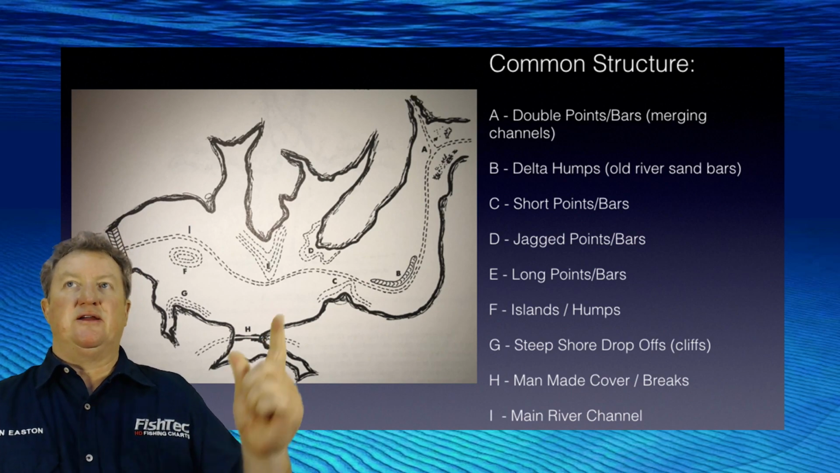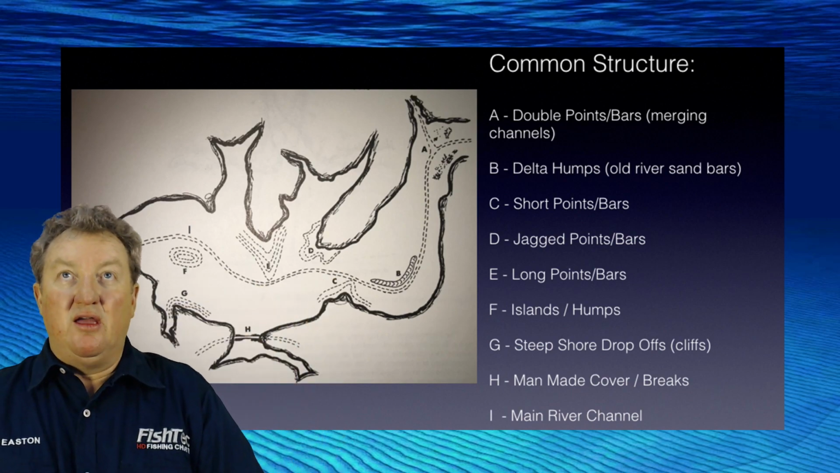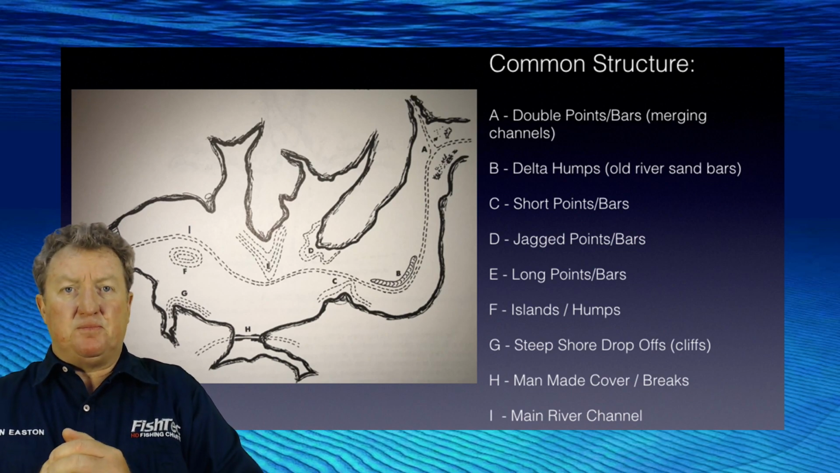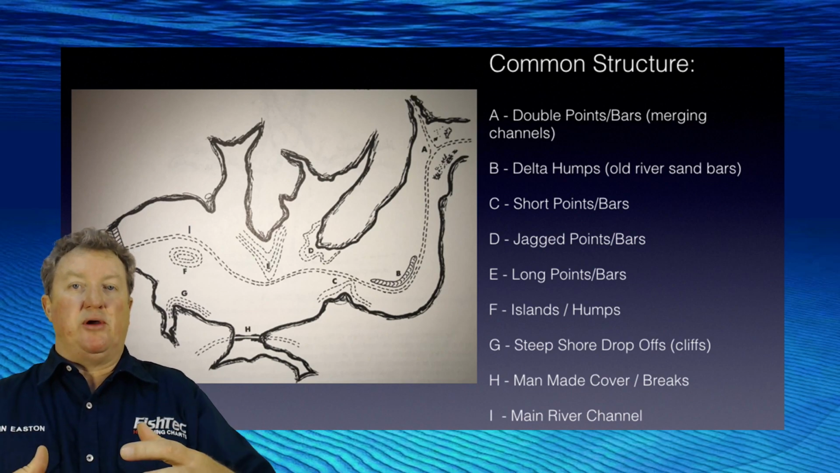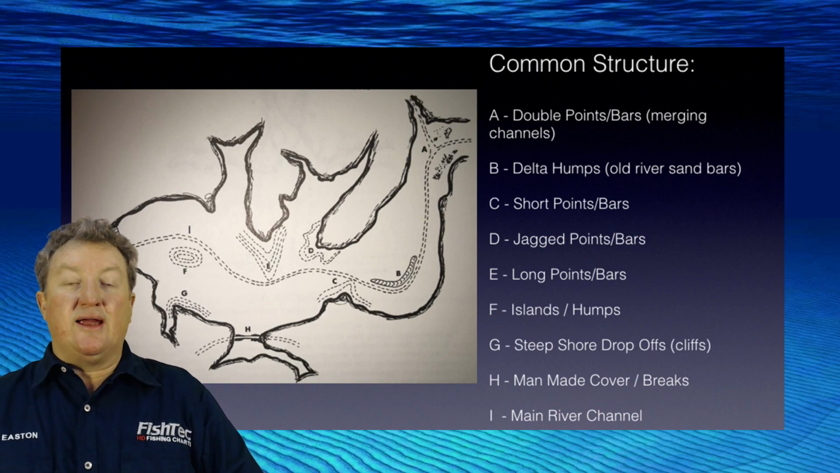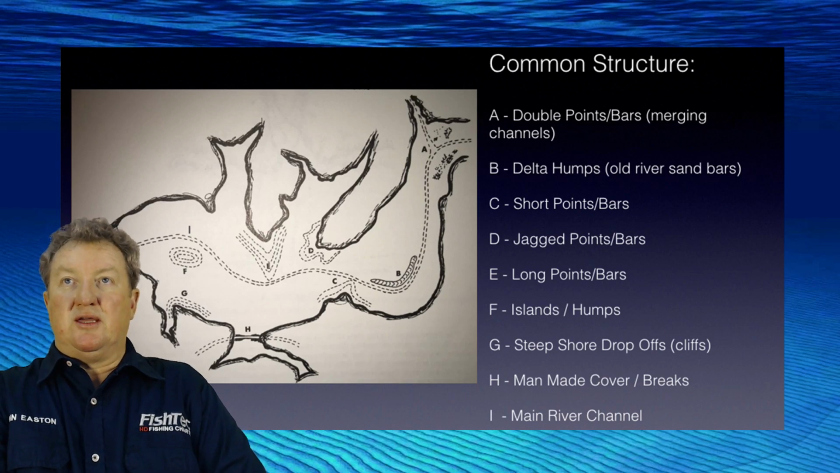If you can see from that diagram there, where is it? Oh, my hands disappeared. Okay, but tonight we're going to deal with C, D, and E. C is short points and bars, where you've got a very steep, sharp drop-off. Then D is jagged points, which is like multiple points off a single bar, if we can call it that. And E is your long points or bars, which is more than likely what most of you relate to. That's what we're going to be talking about tonight.